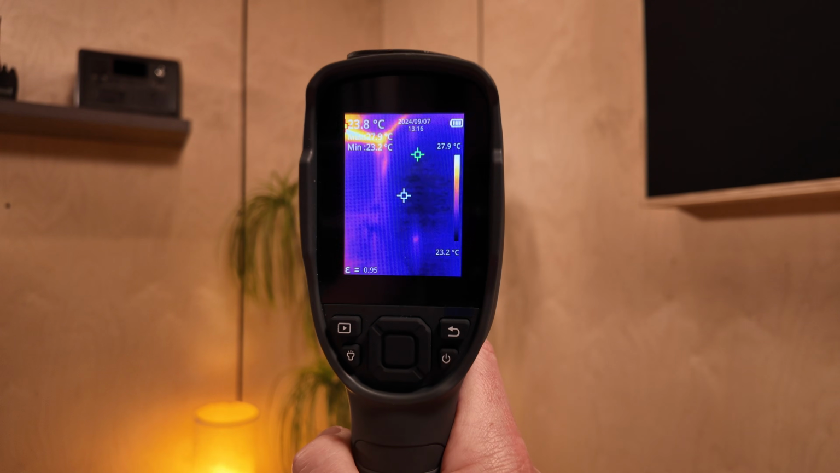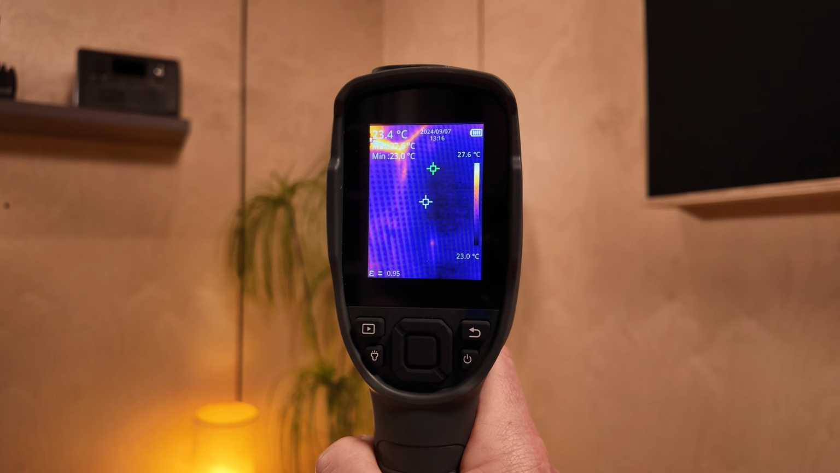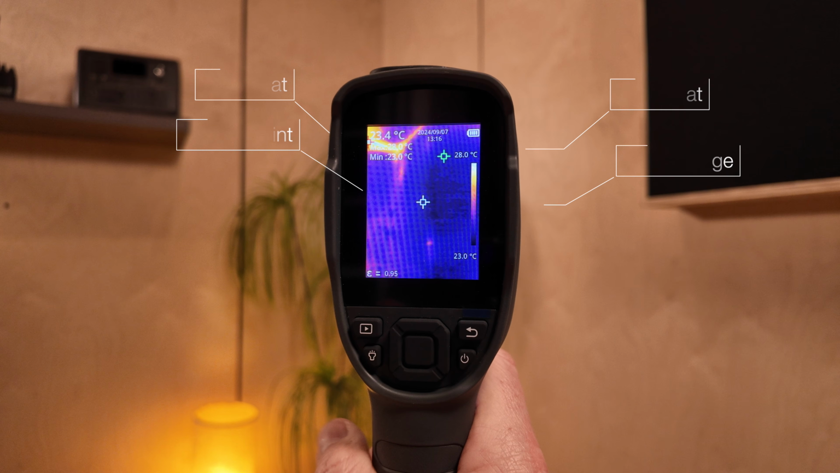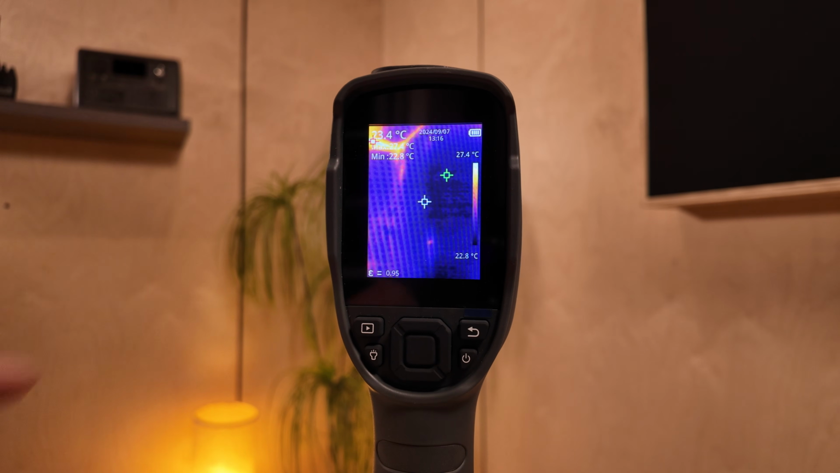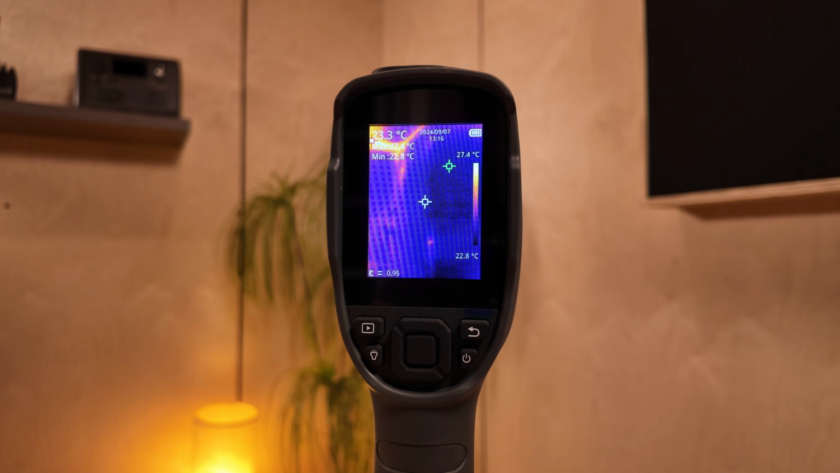You can obviously now tilt it up and down, and you see a little bit hidden here. The hottest spot here is 27 degrees, and that are my LED lights at the top. This is the center button, and the coolest spot is the green one.